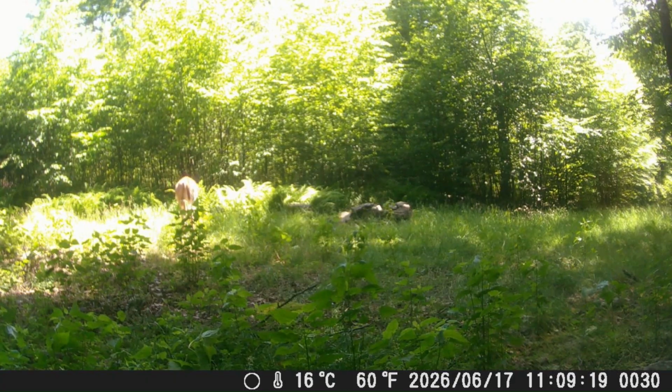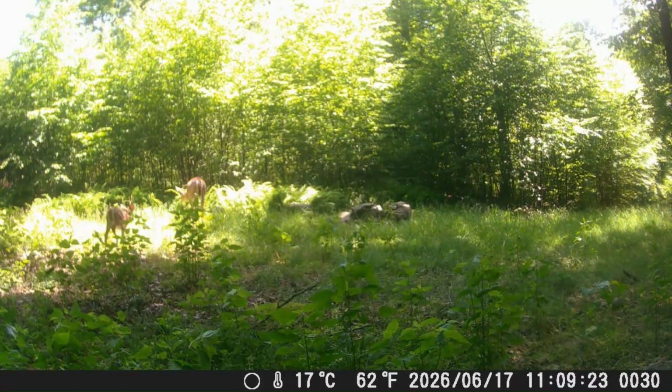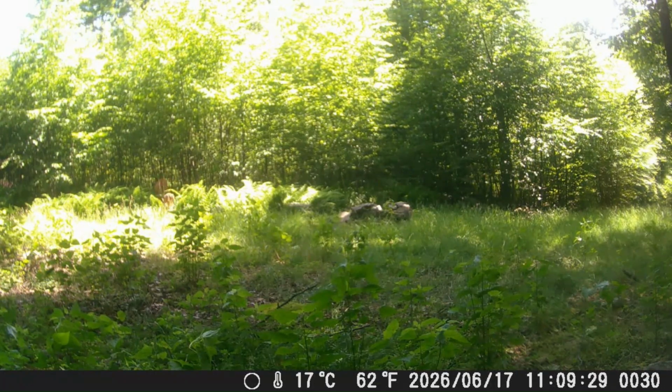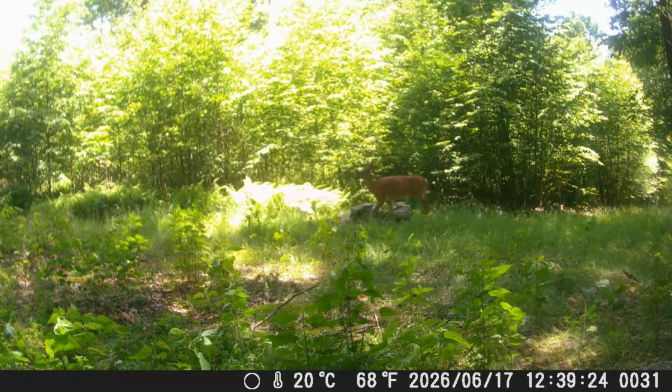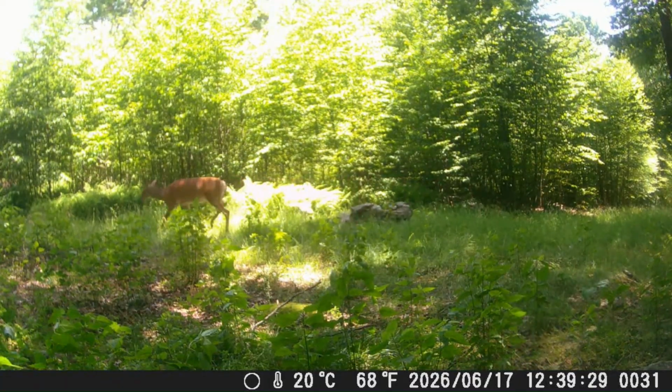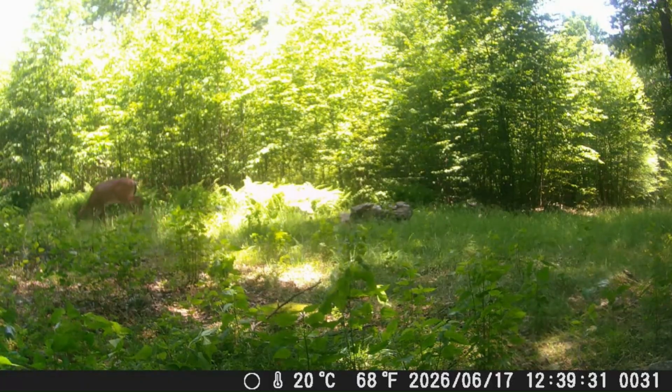Next day, we got a doe in here again, and the fawn. And then wandering back up through from the road direction.